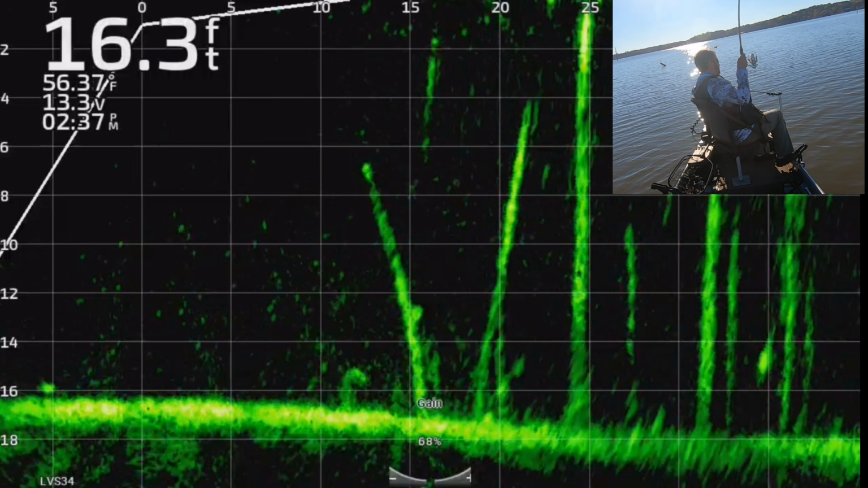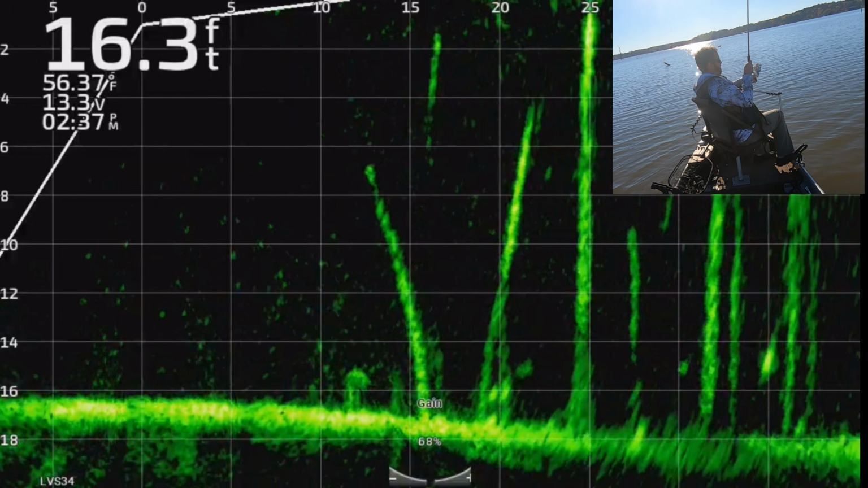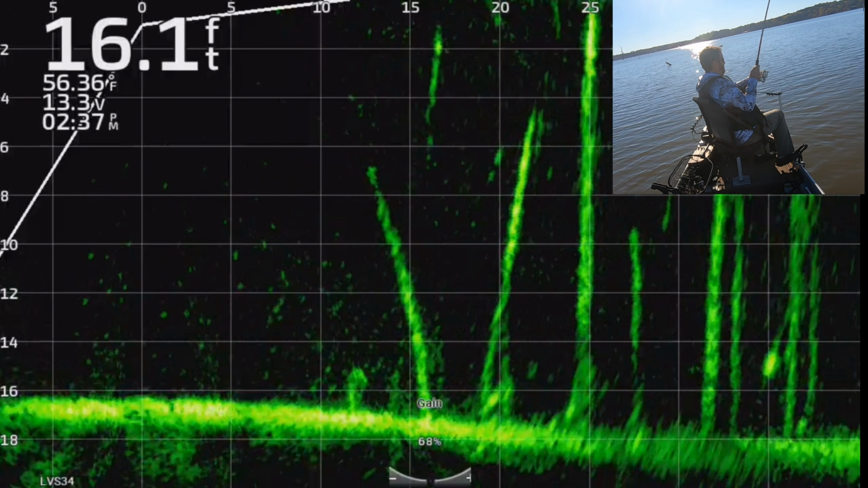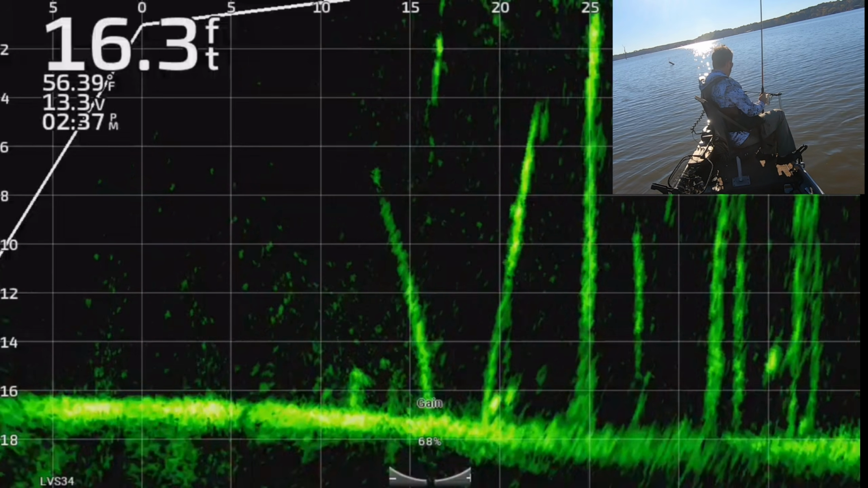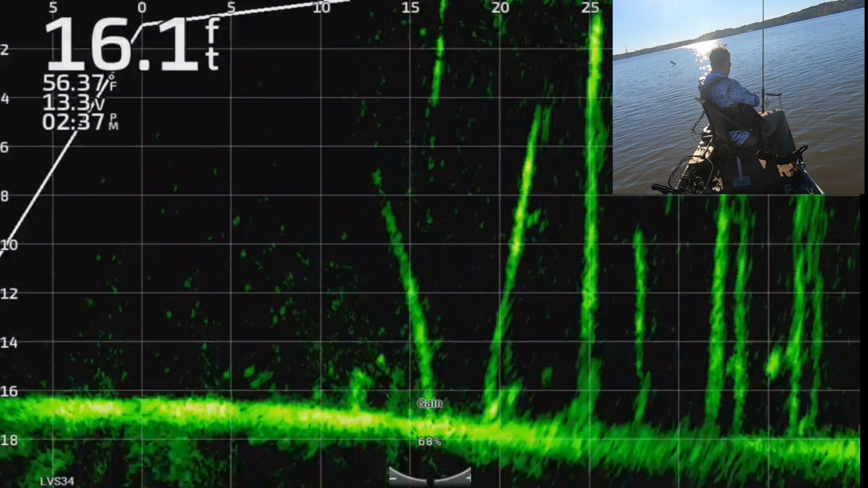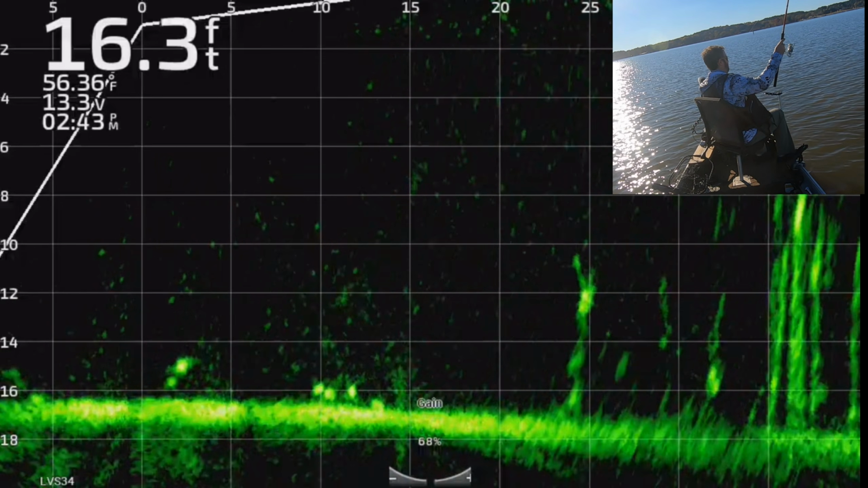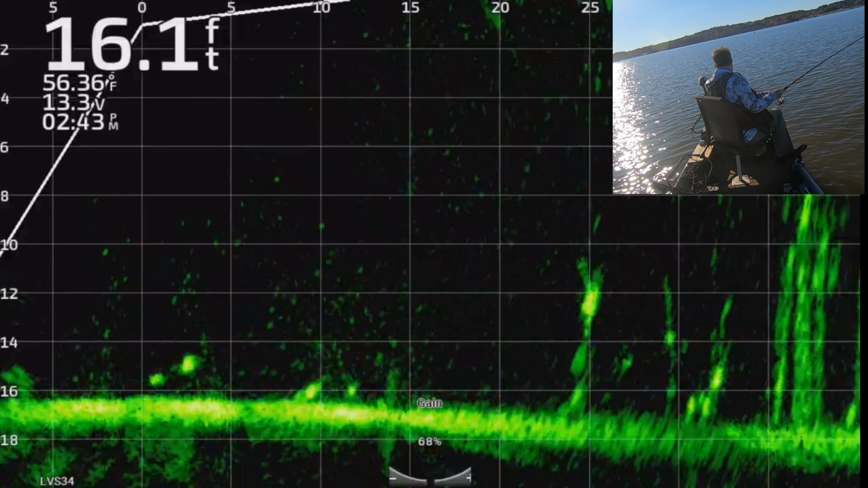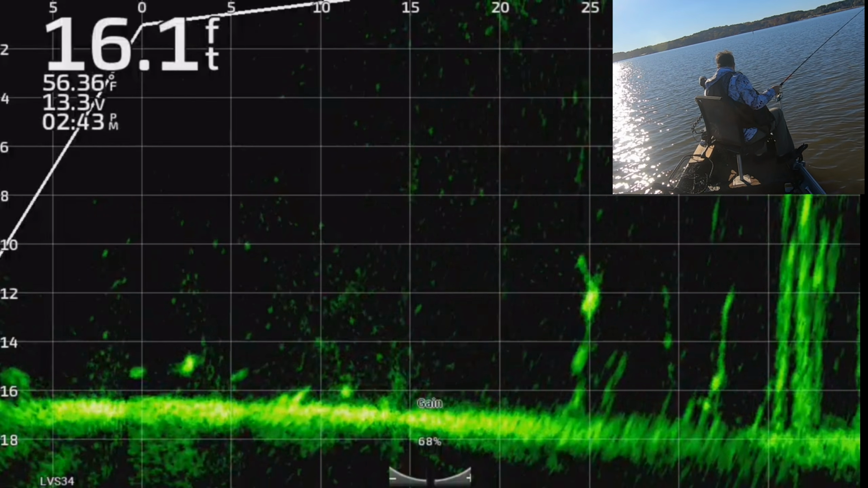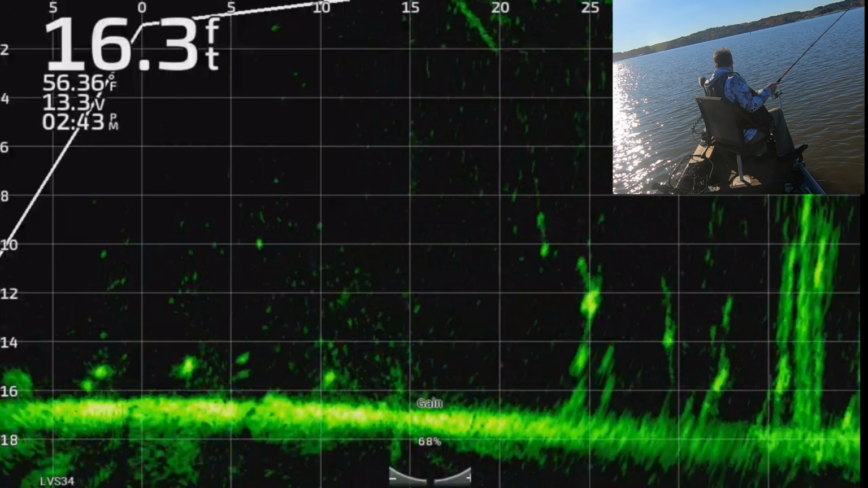Here he comes. Whew. You saw that? That one was kind of chasing it. He might not have committed, but it put pressure on that other one. The other one saw the jig. He saw the other one chasing it, and then he hit it immediately because there was pressure on him. I've seen that a lot. If one is chasing it and it's coming right by another one, you're going to get bit 90% of the time, in my experience. I cast short on that one.